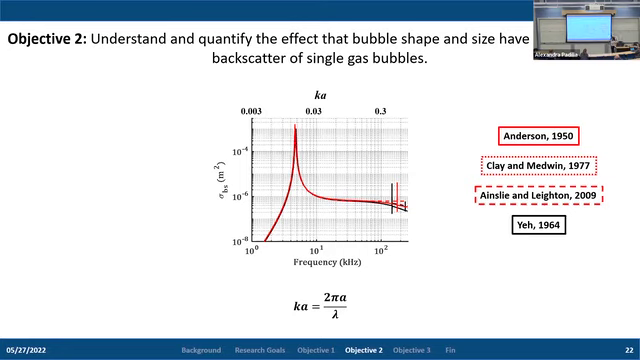So we have 4 different scattering models. So again, this is the acoustic backscattering cross-section as a function of frequency. And we have 4 different models that correspond to these models here. The red curves are analytical scattering models that assume that the bubble is spherical in shape. The black curve is a model that actually models the backscatter for oblate spheroids. And then also I want to highlight the fact that we have this Ka value.